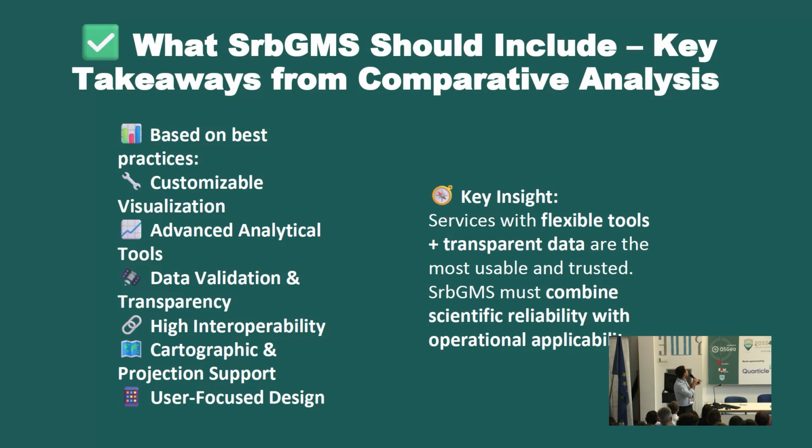But the conclusion is that the key takeaways from this comparative analysis are that it should be a customizable visualization geoportal with advanced analytical tools, with data validation and transparency, so you can check and be sure about the data quality, and of course interoperability, aligned with INSPIRE and OGC, cartographic support, and also projections that are based on national projections and also commonly used projections, bilingual in the domestic language and in English, of course.